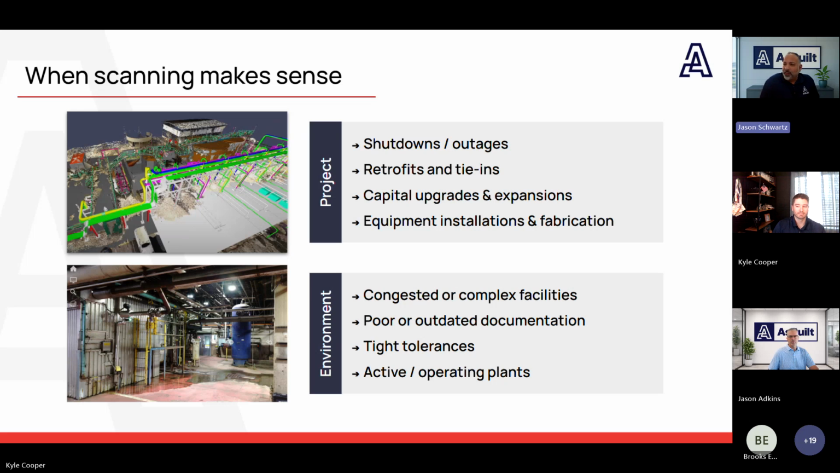Equipment installation, fabrication. When equipment's being installed or parts are being fabricated off-site, precision matters. You really want to know what's being built is going to match the field conditions. That's another place where scanning can save a lot of pain later on.